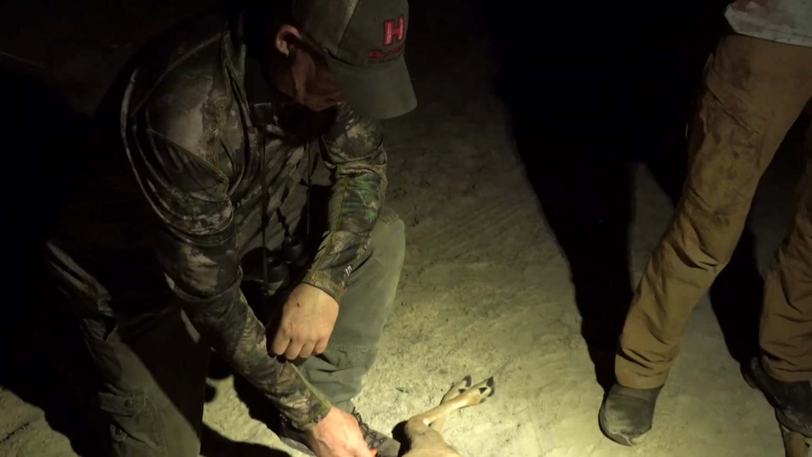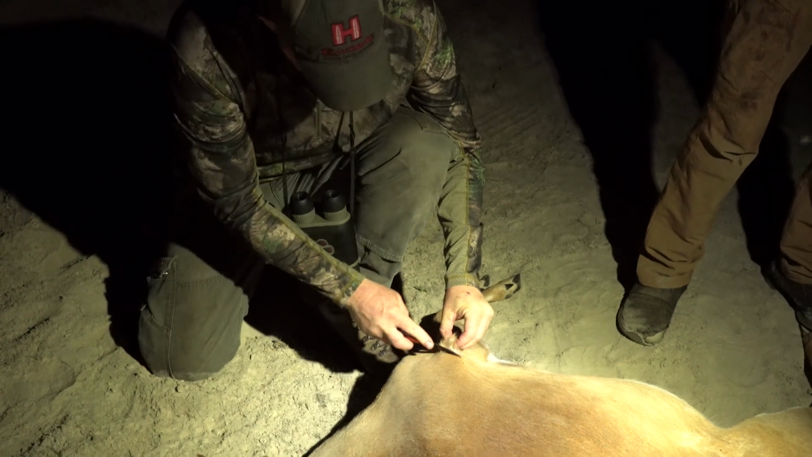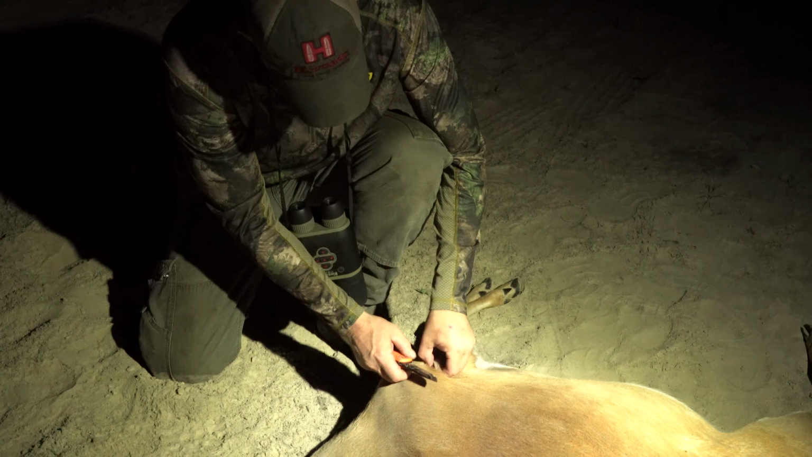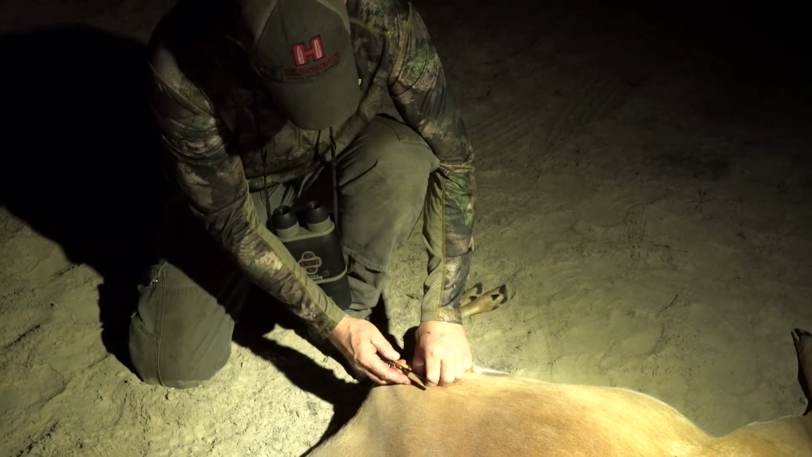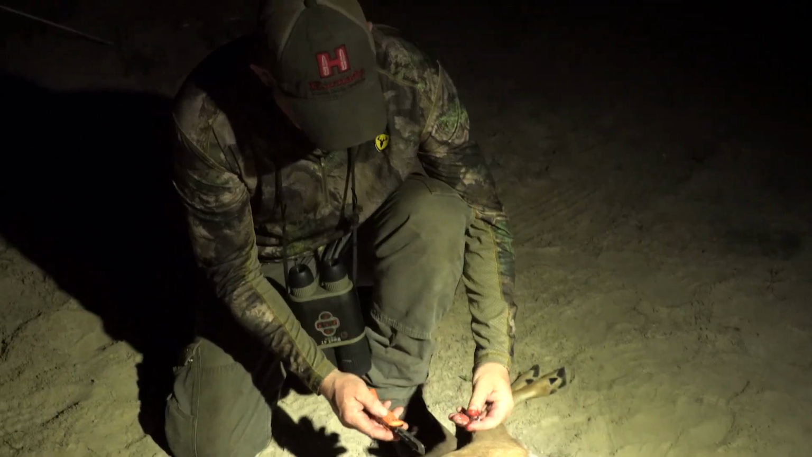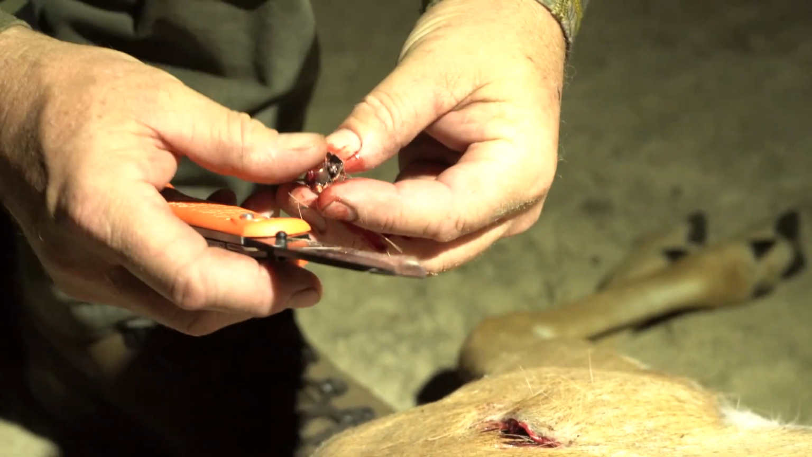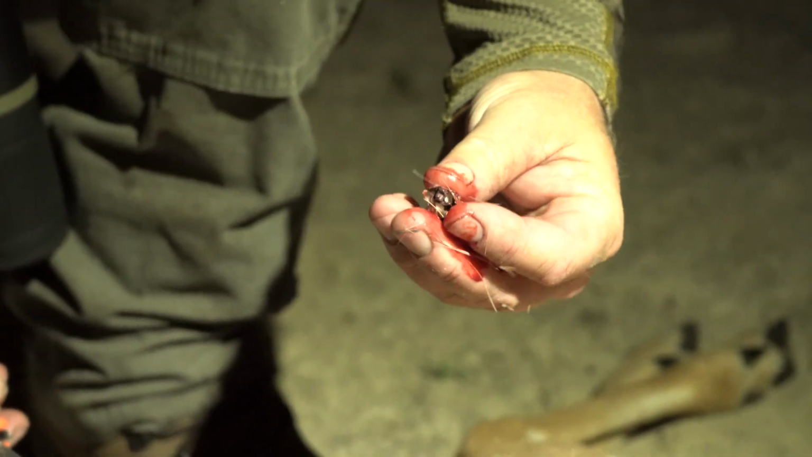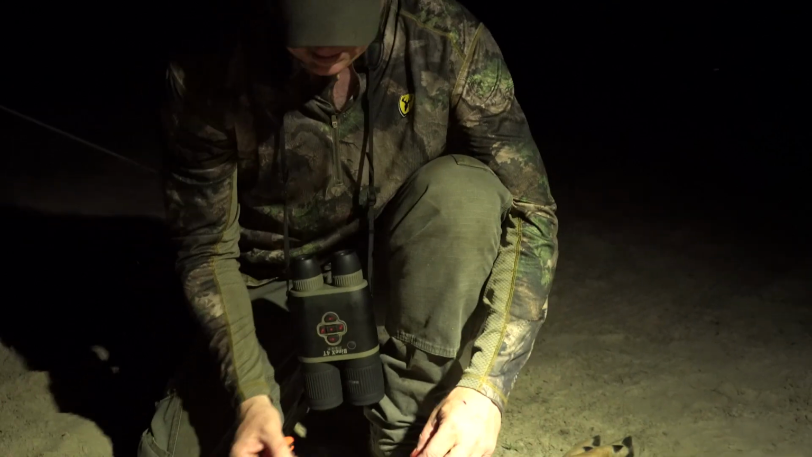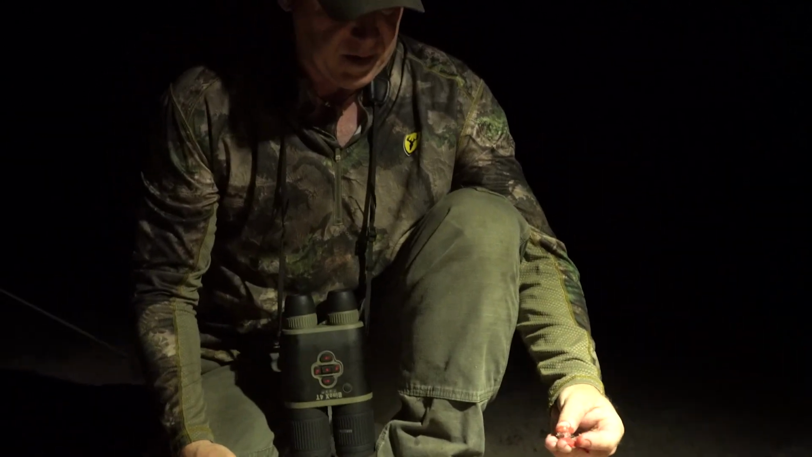Yeah. All right, what's kind of neat is Trent noticed on this deer we just shot that the bullet is right here. I'm about to use the Outdoor Edge to take it out. Look at that perfect expansion on that Hornady. Just perfect. Went all the way through both shoulders and was stuck in the skin on the other side. 6.5 Creedmoor dropped that deer in its tracks.